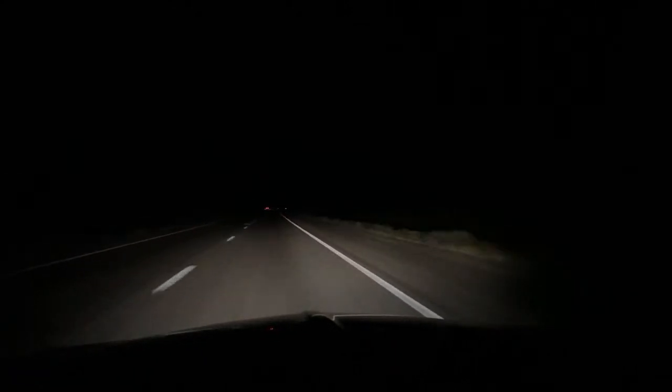44 miles distance to empty, according to the 2001 Lincoln Town Car internal navigation system.